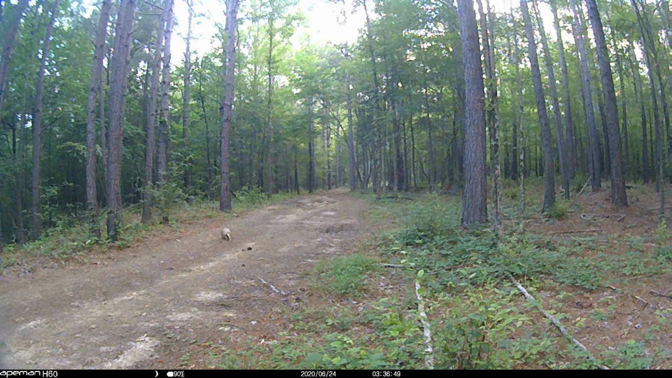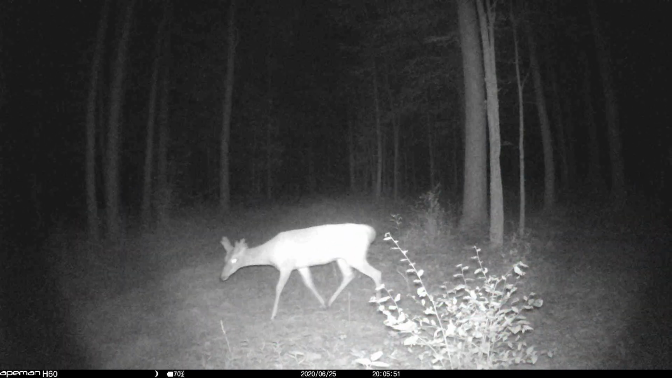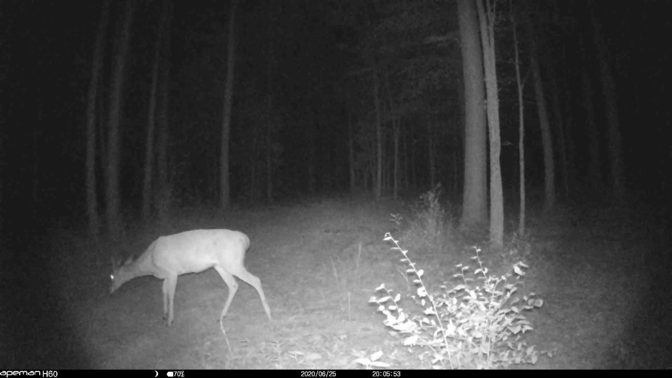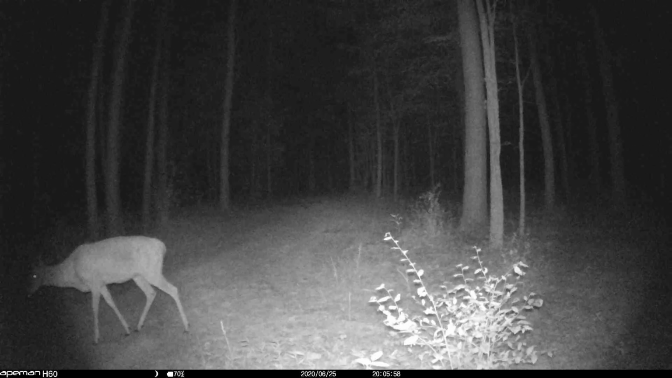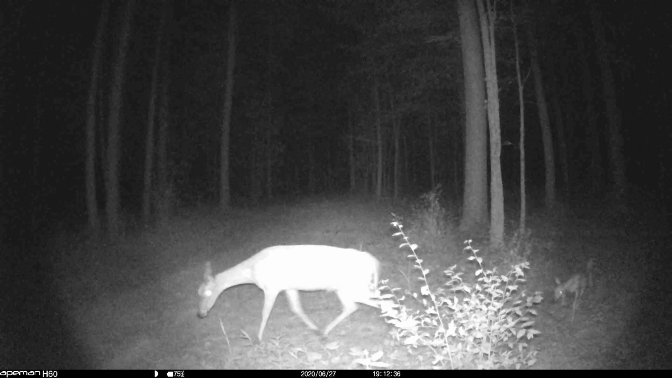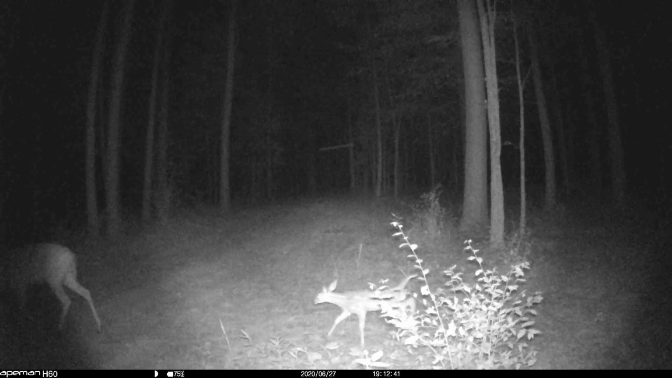There's a little armadillo. Yeah, armadillo have come all the way up into Tennessee now. Used to be just a southern thing. There's some more velvet. That's probably an inch longer than it was. Deer antlers are some of the fastest growing substance known to man. Amazing. Oh, doe and her fawn.